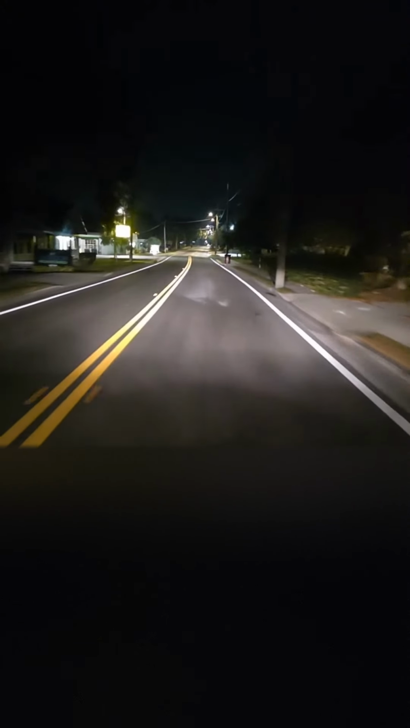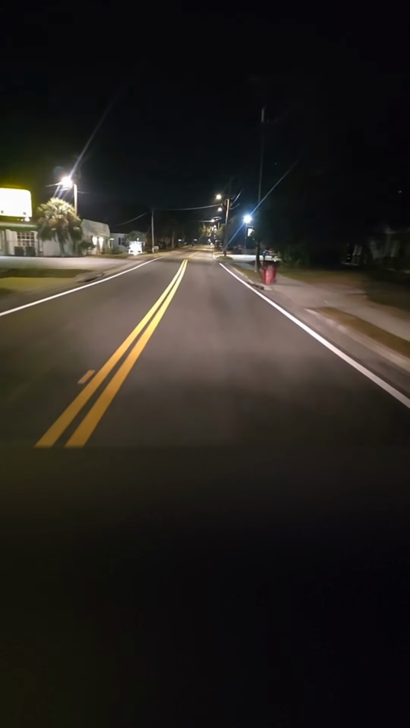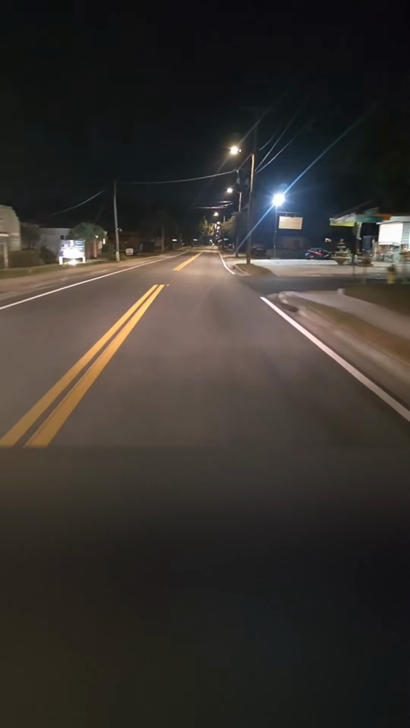You thought I was a big rig? Yeah, no, I'm not. Just driving in an SUV.